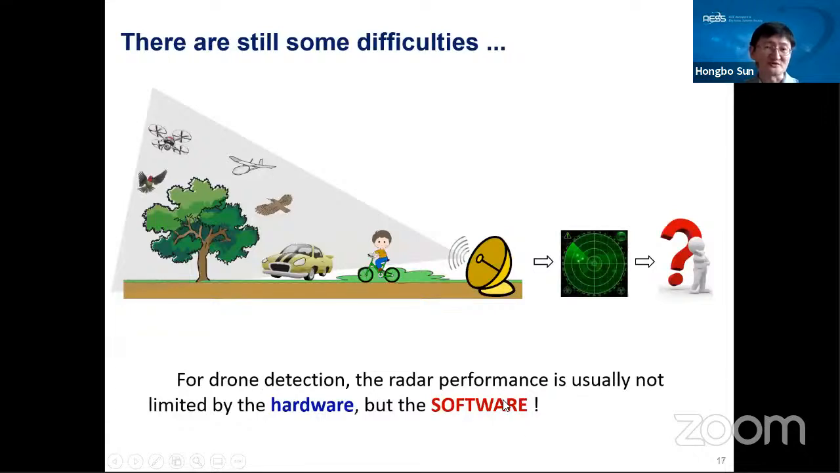And as I just mentioned, even if the radars can detect the drone, it's not easy to separate the drones from echoes from other targets. As I just mentioned, the drone echo signal may be mixed with the bird, the ground vehicle, even the bicycle, even the trees. Because when the wind blows, the tree leaves may shake. So all these will generate the Doppler signal. All these signals will be mixed together.